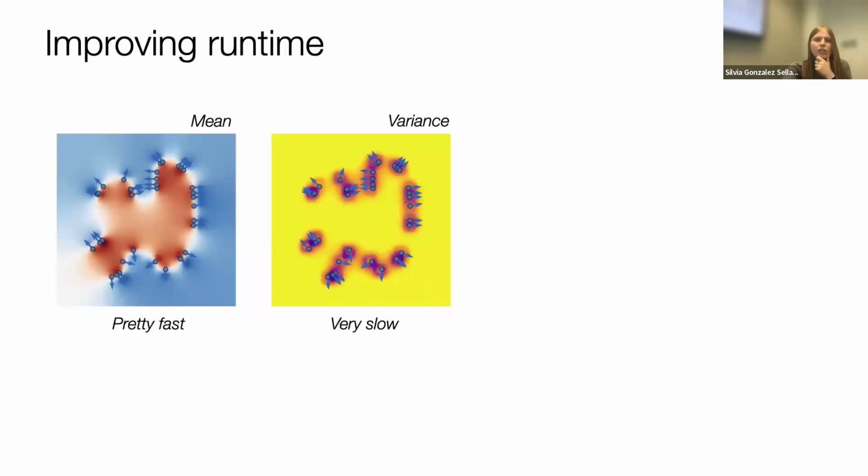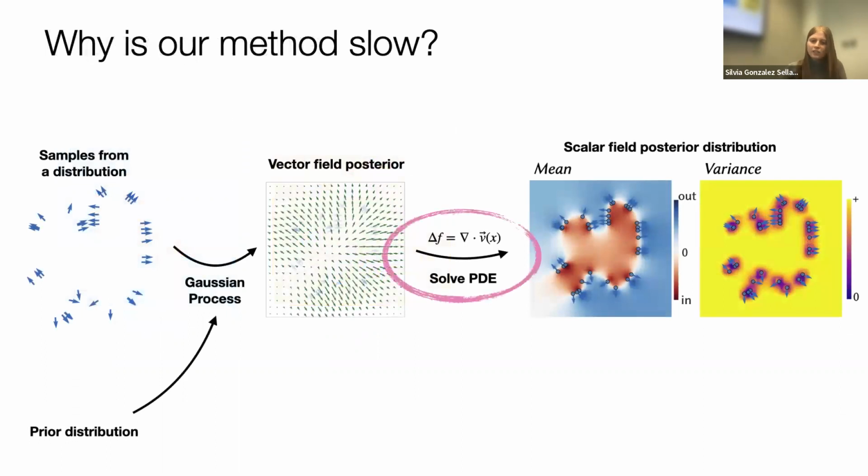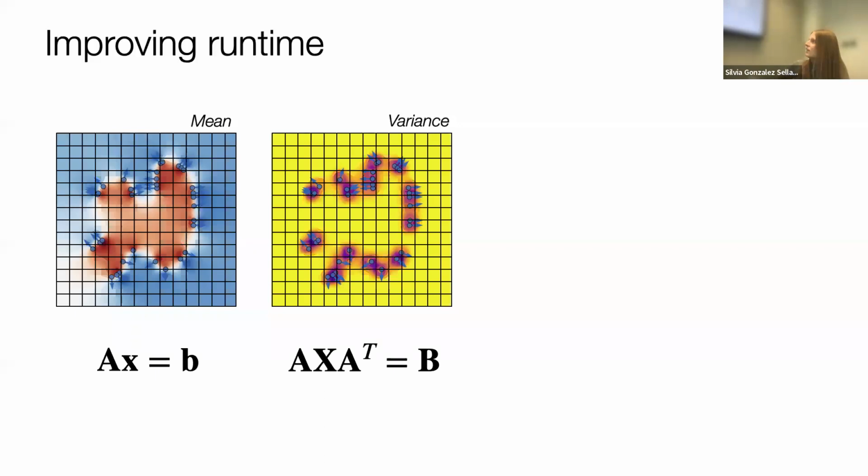Another one is improving the runtime of the algorithm. Computing our mean is very fast, but computing this variance is dramatically slow. The reason is this solve PDE step, which I briefly hinted at earlier in response to the question. I didn't talk about it because it's not interesting. We just set a grid and solve it as a bunch of linear systems. Getting the mean is just solving one linear system of size m cubed, where m is the grid size. So that can be done pretty fast.